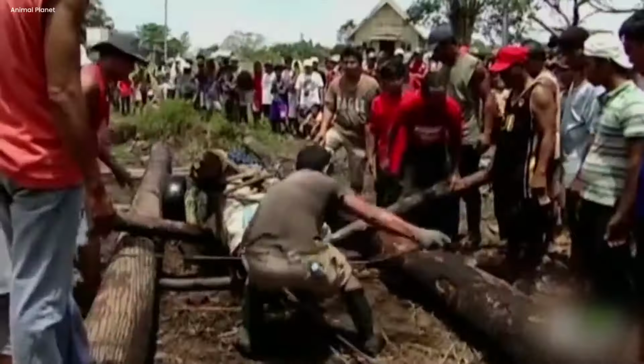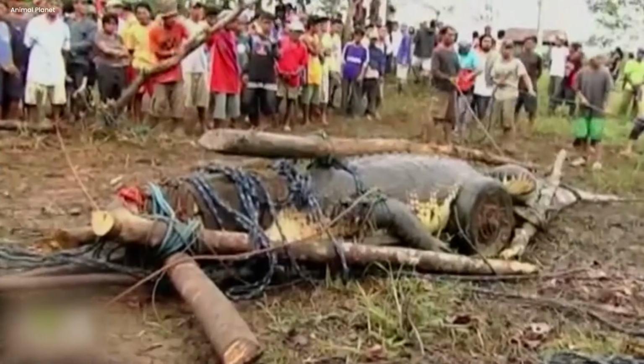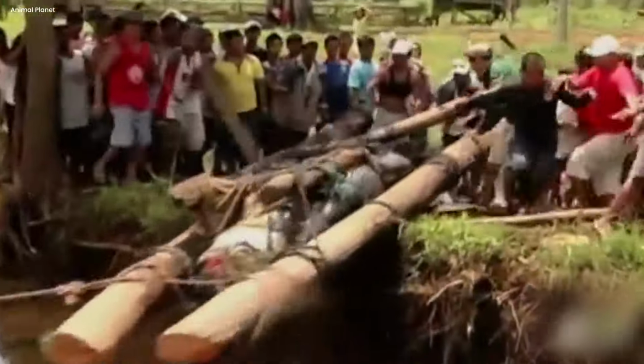This frightened the villagers, but they didn't give up. With the assistance of experts, they bravely intervened, and after nearly an hour of effort, successfully resecured the crocodile to prevent any additional damage.